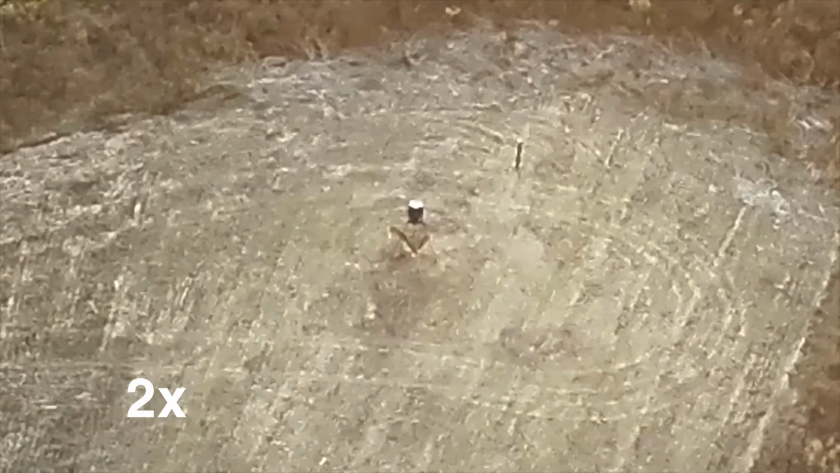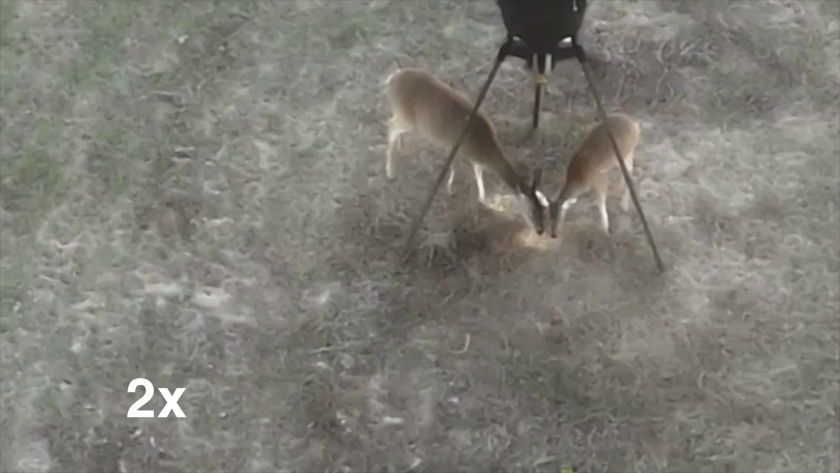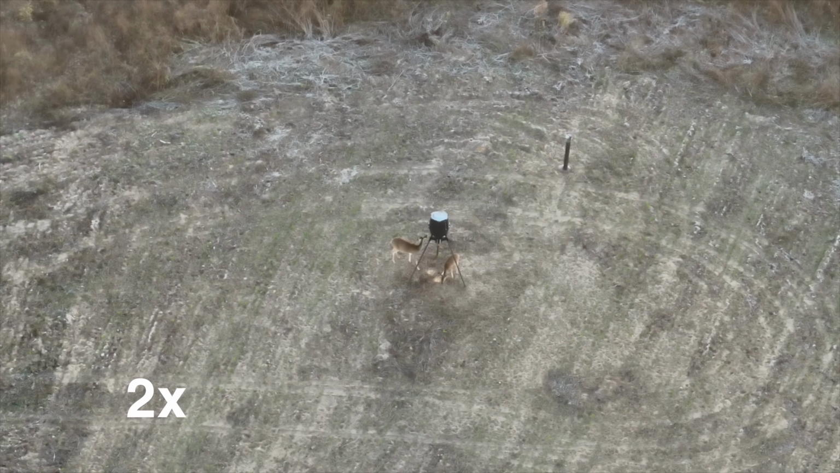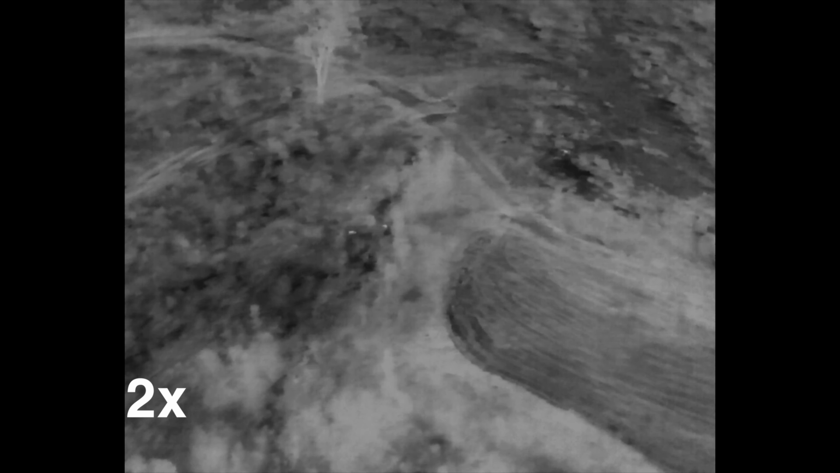Look at them, nosed up. Another mama and baby that is nosed up there eating corn, boy. They're enjoying that corn. Yep, that's on 8. There's the camera stand. Matter of fact, while I was flying, this dad was texting me that he had deer out in 8.